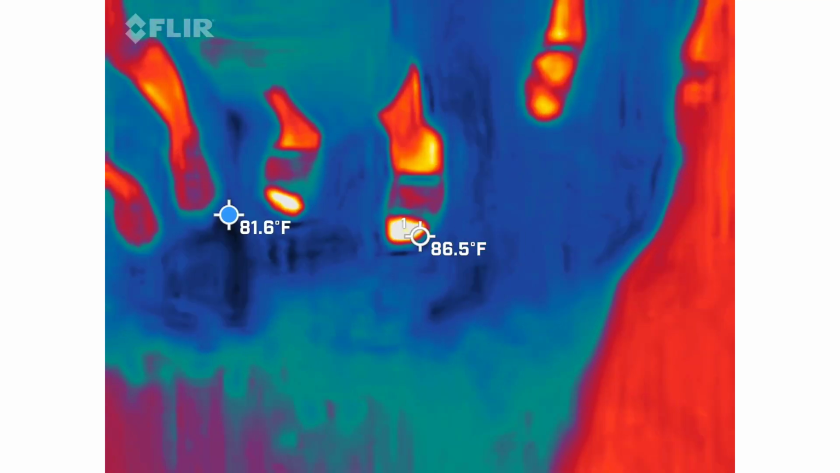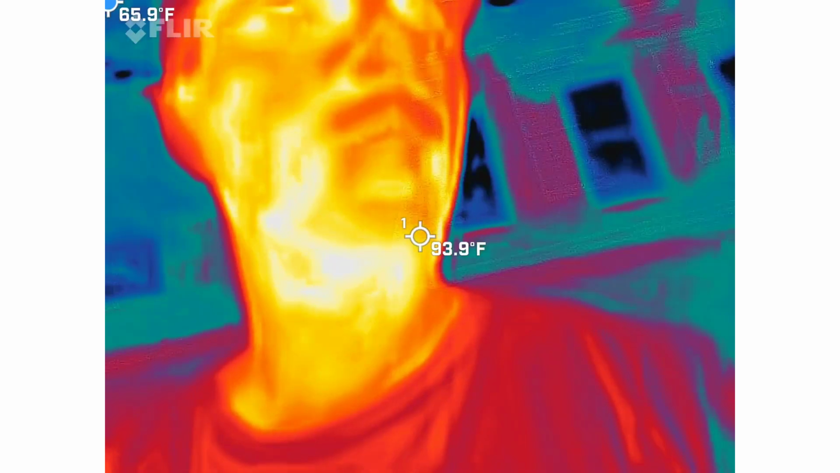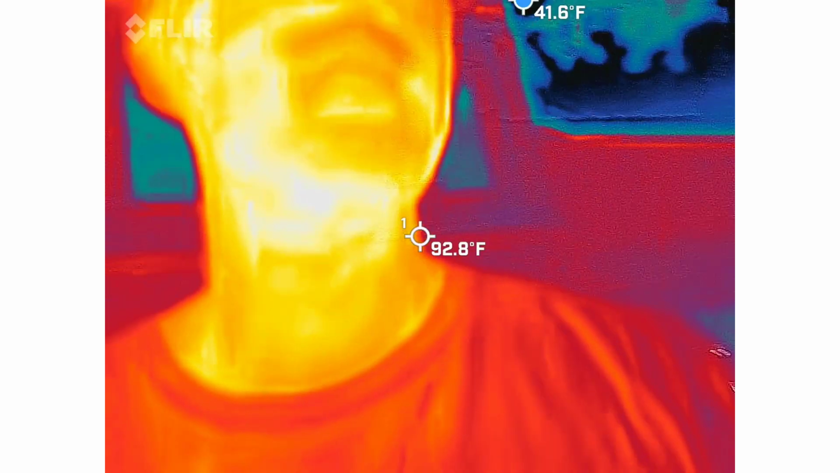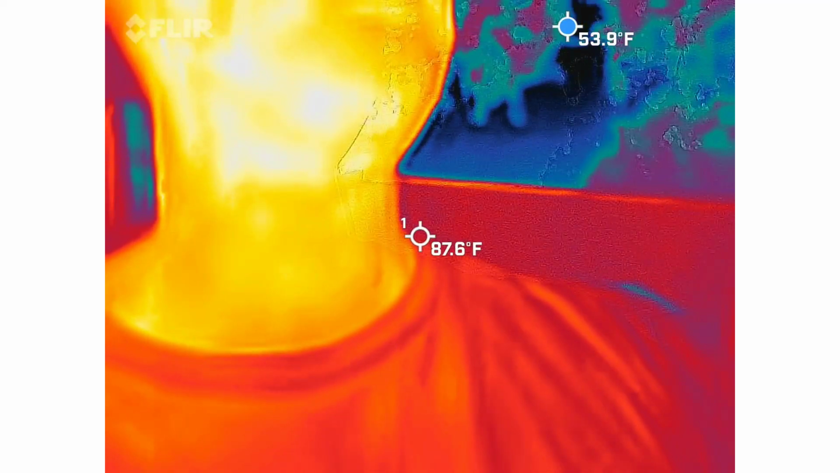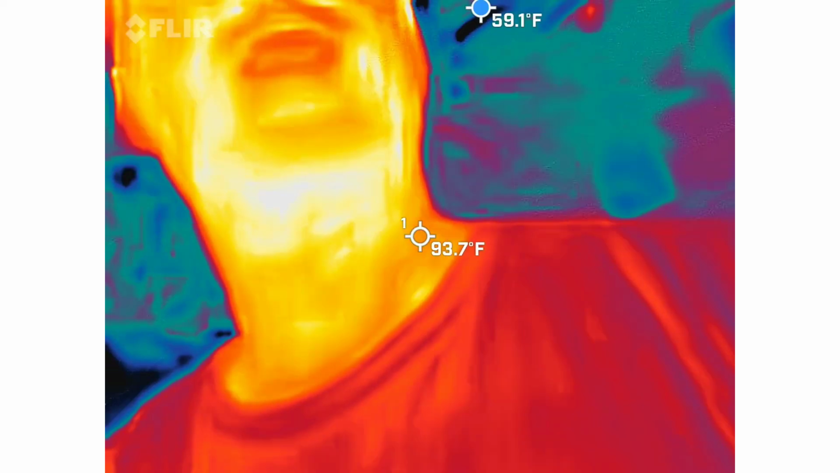Using thermal imaging. Why would I want thermal imaging inside of a ghost hunt? It can detect things that you can't see. How so? Heat. Some heat. Not heat. Cold. Right. We're looking for cold spots. Literally. So this is a FLIR Pro 1. What does that mean for you?